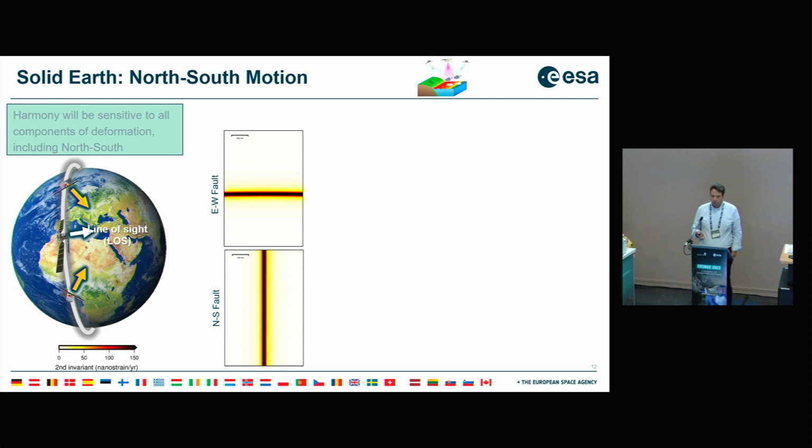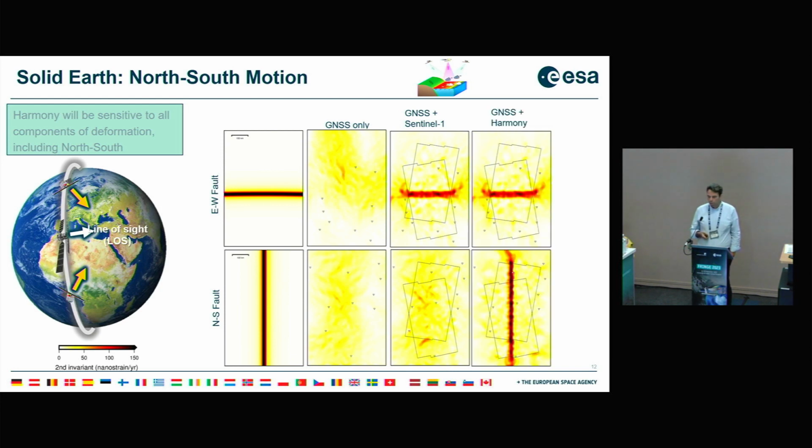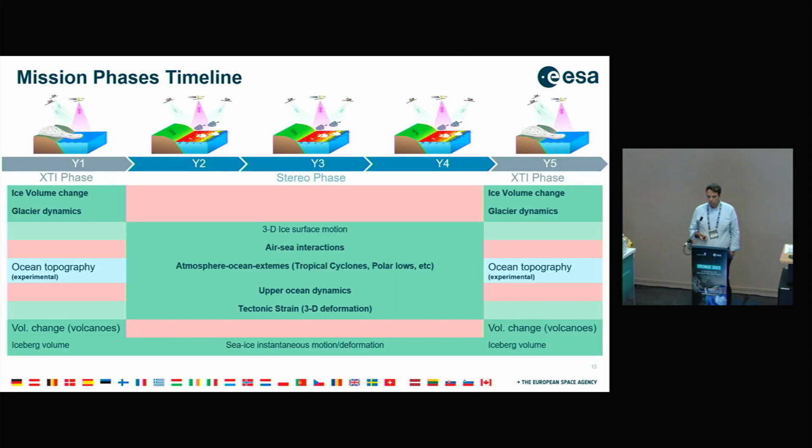So if you have a line of sight, in this case an east-west fault where you have GNSS, then with Sentinel-1 you get a great job. But if you have GNSS and Sentinel-1 only for a primarily north-south fault, then of course you don't have sensitivity. And this is actually what Harmony will be able to bring. Harmony will be able to reconstruct this and get sensitivity for this north-south fault as well.